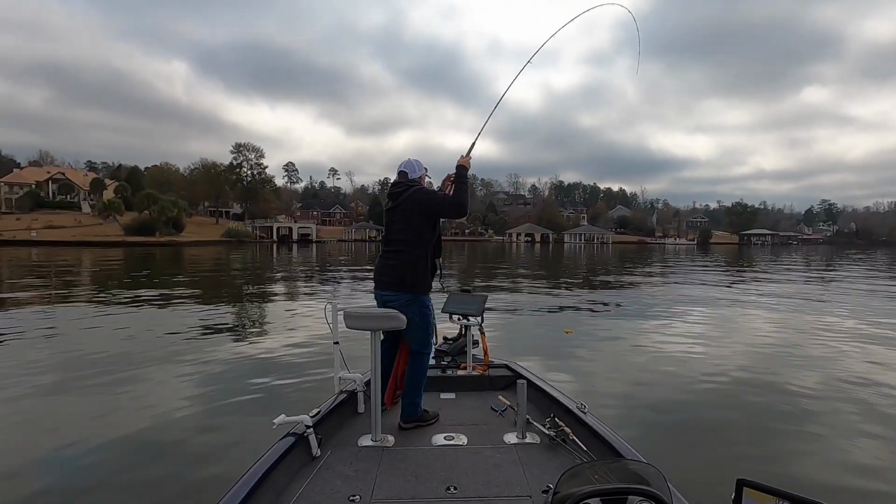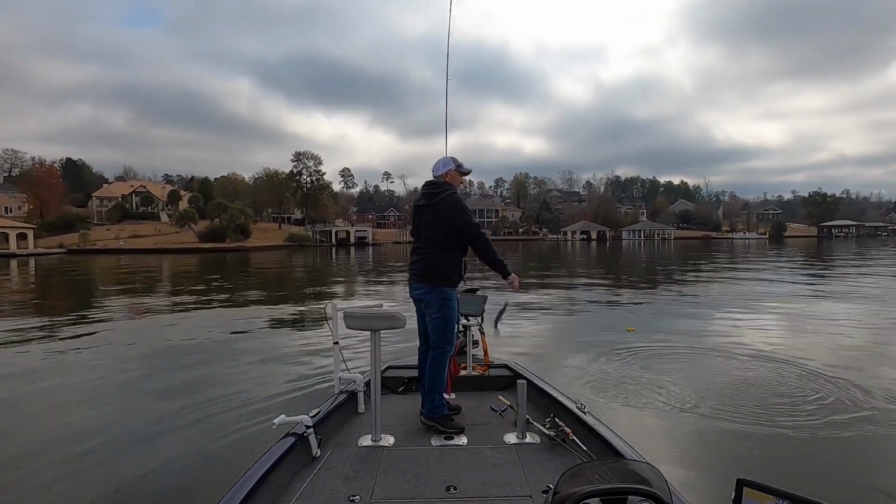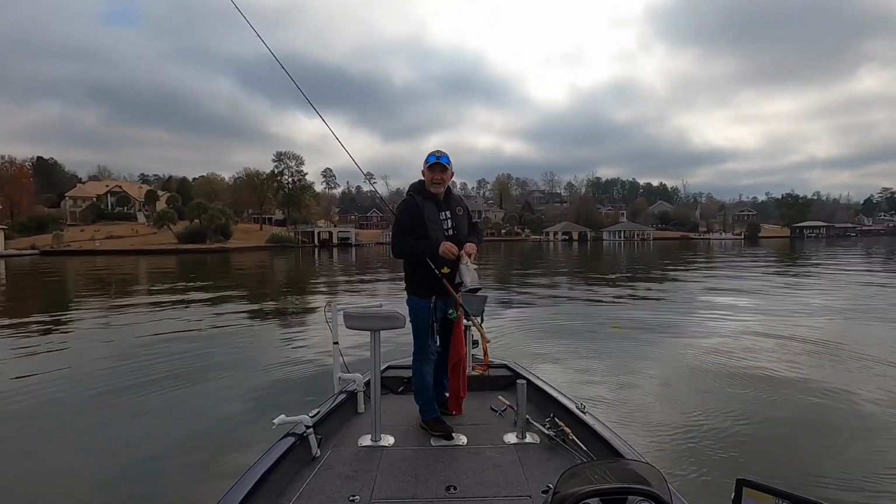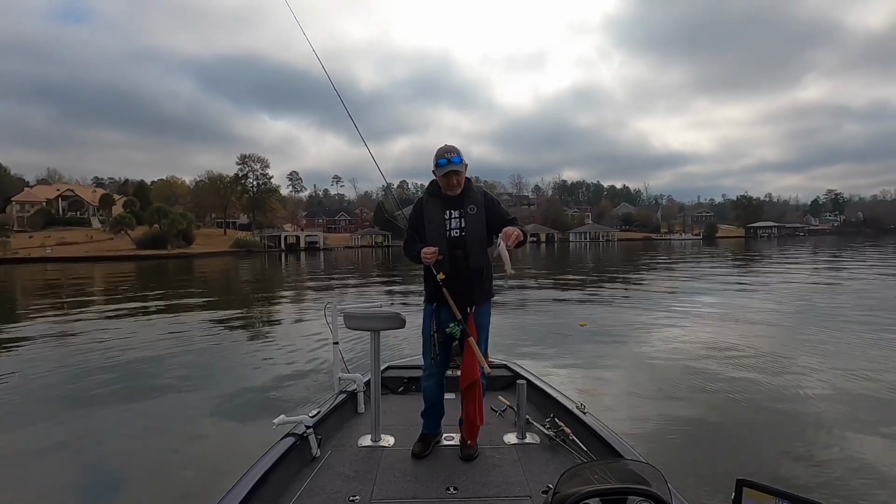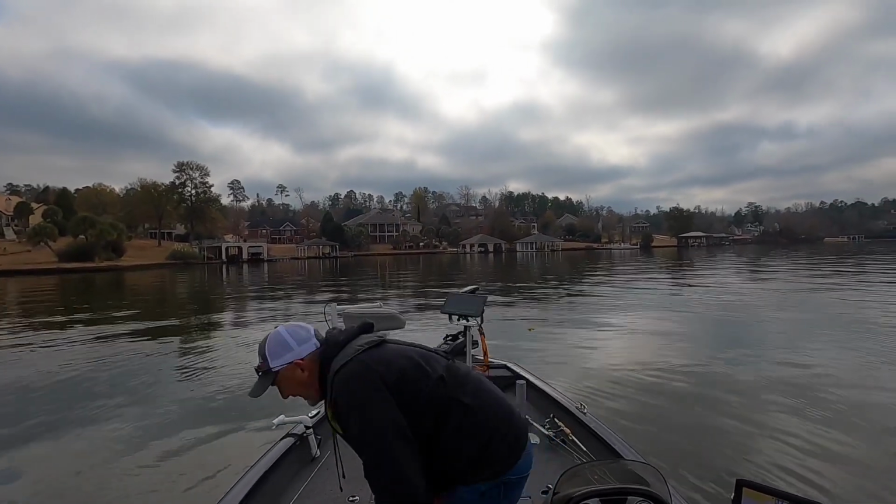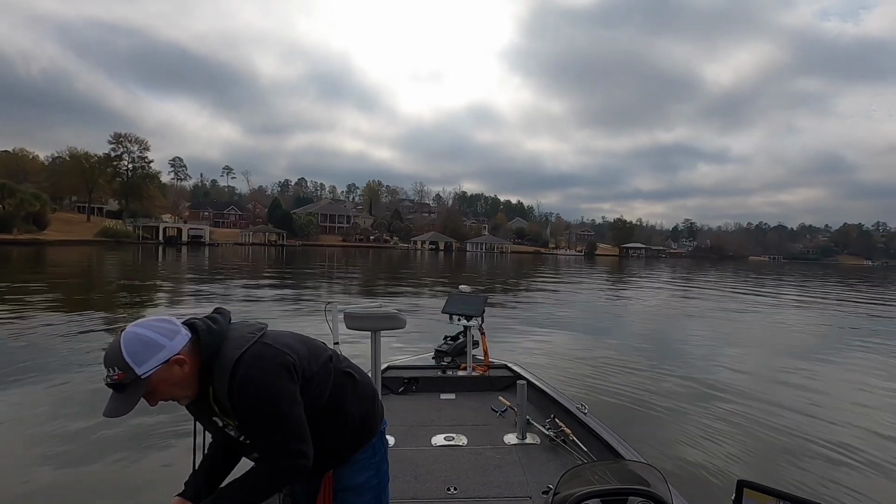There's another one. That feels like a good one. Good enough for the box. That's three off this pile. Again, this is sitting right off of the main channel. But I'll take him. That's three, baby. I'm fired up today, boy. Hadn't been out here in a month. Ready to catch some fish.